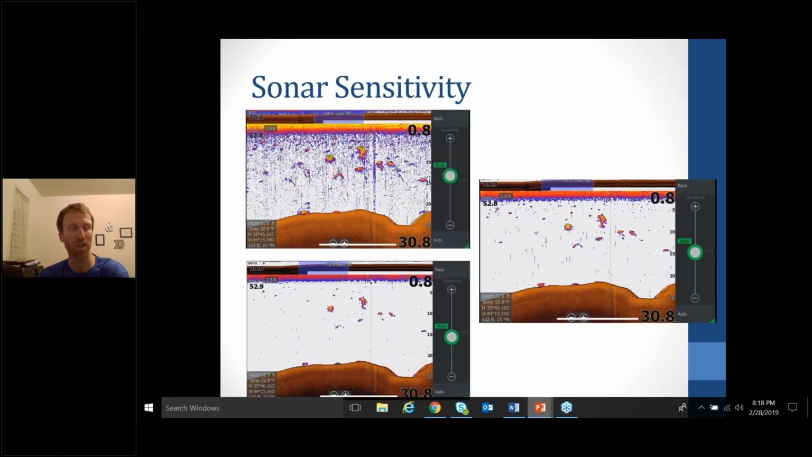For sonar sensitivity, this is really the number one thing that I tinker with whenever I'm messing with my sonar. It's very similar to what I do with structure scanning with the contrast. I mess with the sensitivity depending on the water clarity and the depth that I'm fishing. A lot of times whenever you're in muddy water, there's a lot of sediment in the water column. You might have to bump down your sensitivity, because it's just going to be showing everything. It's going to be showing all that sediment.